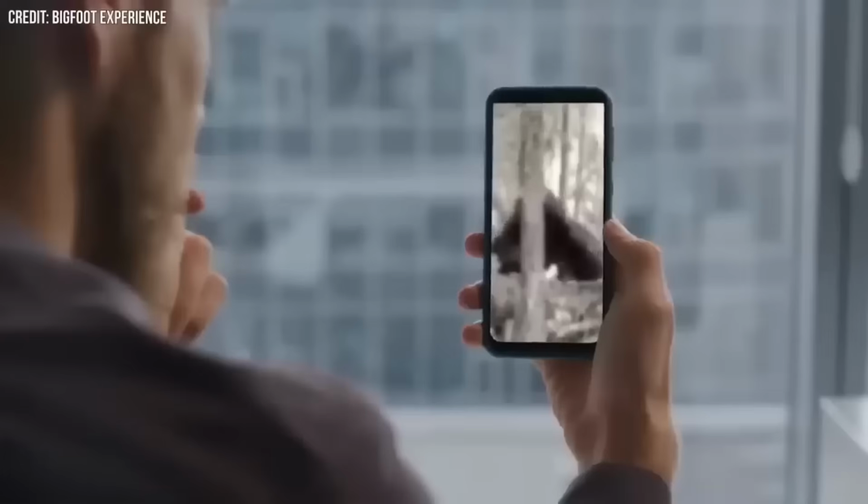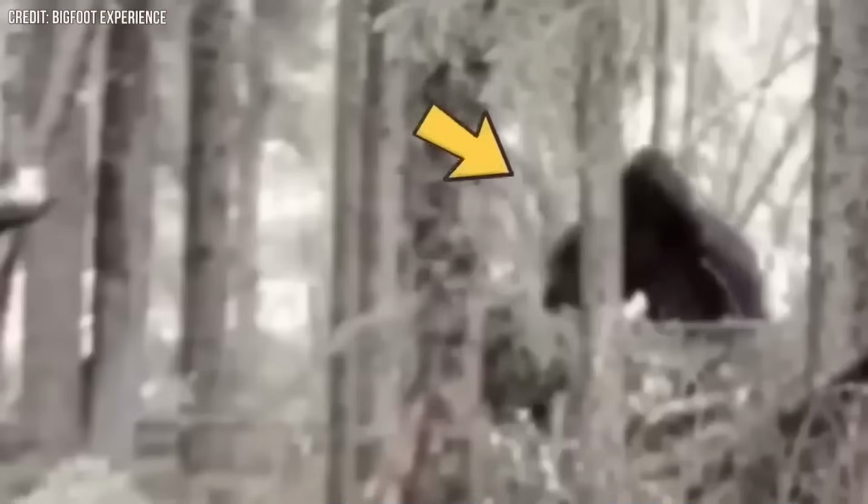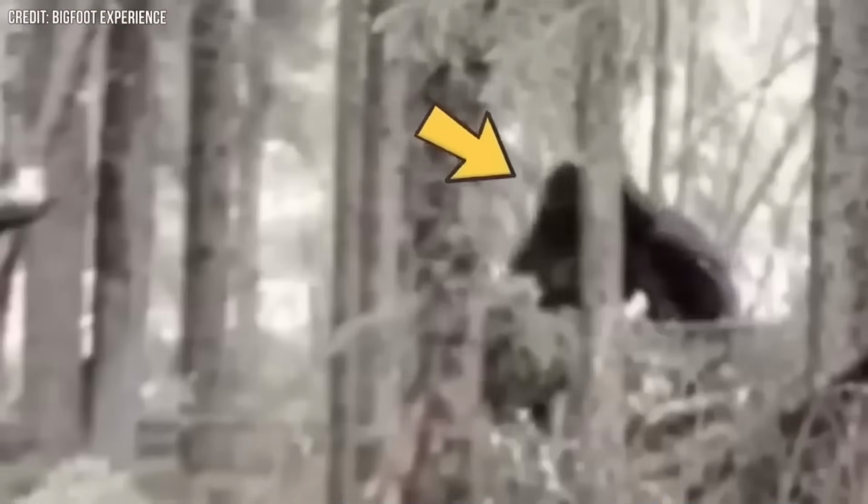The clip starts off with nothing but trees in sight. But as a few seconds pass, we see a huge gorilla-like being in the background. We cannot see it properly as it is too far from the camera, but the sight is enough to tell that the animal was sitting. Most viewers were shocked to see such a big gorilla and couldn't help but think that it could be a Bigfoot. However, with no other sightings, nothing was confirmed.